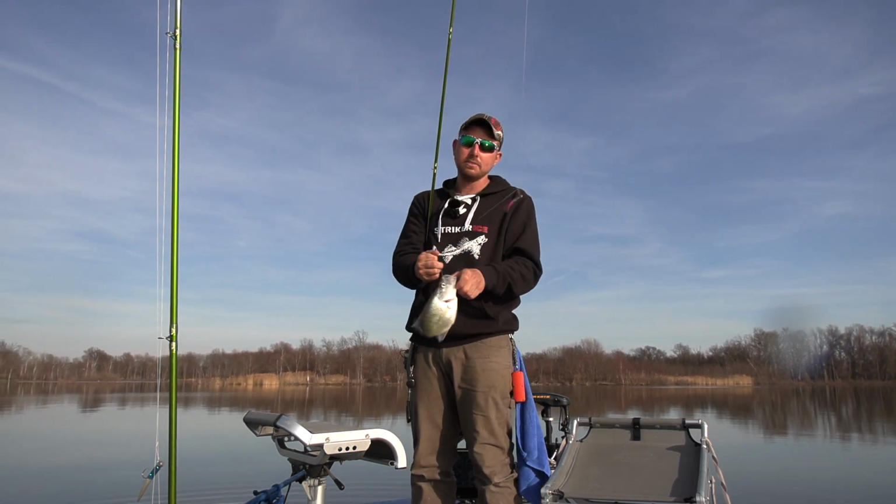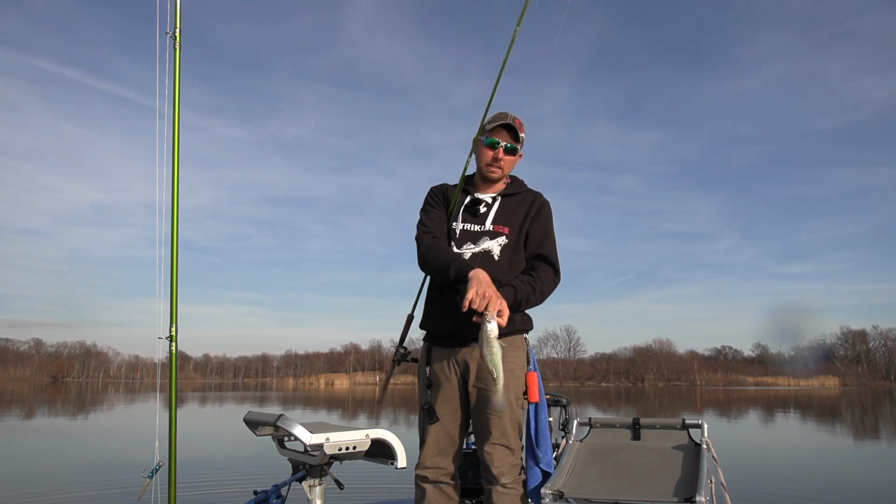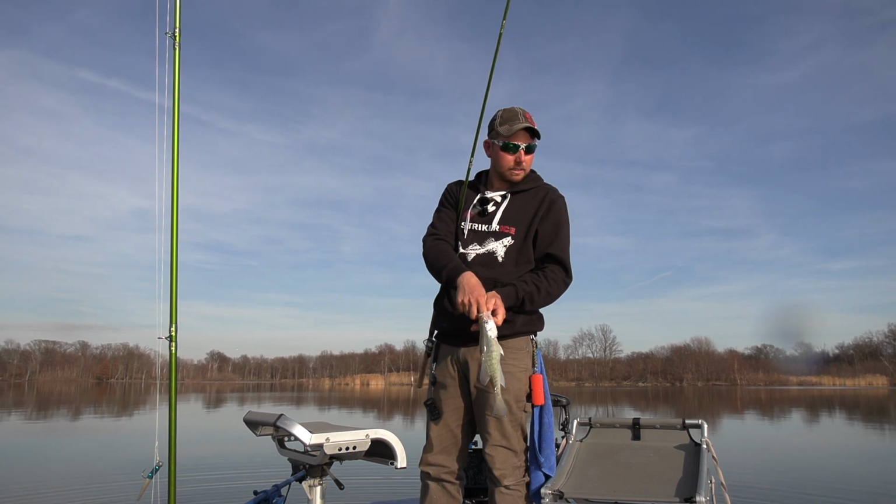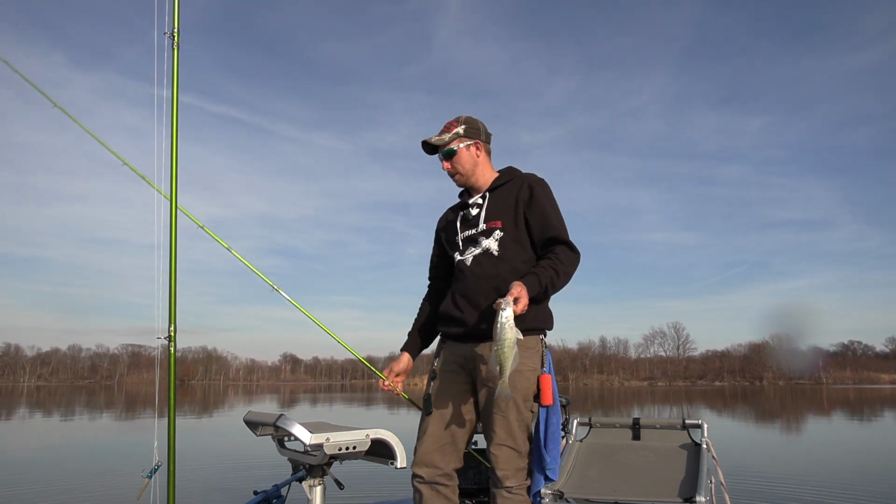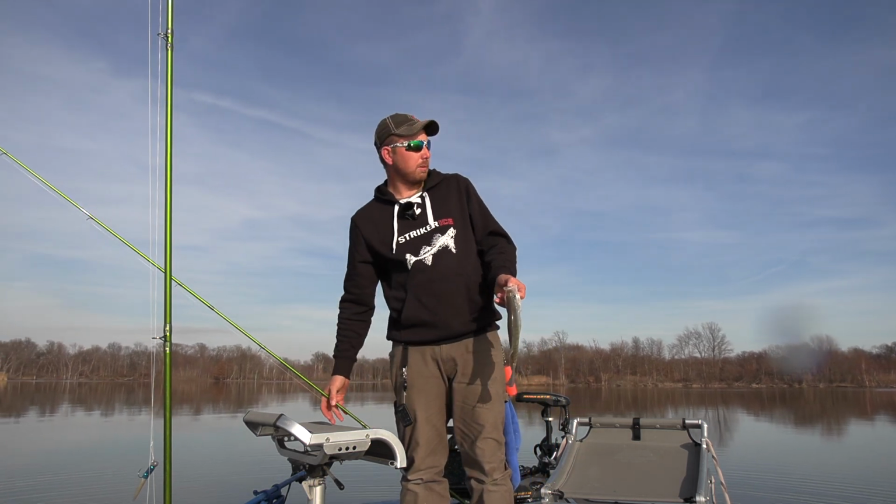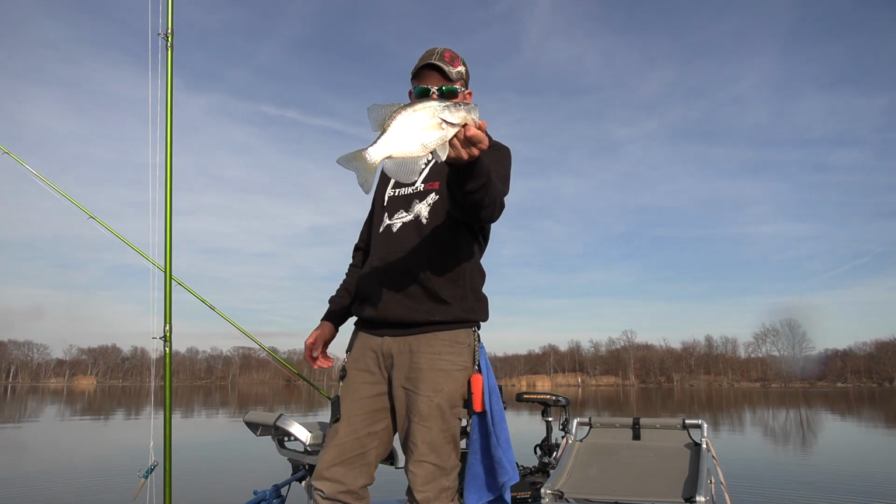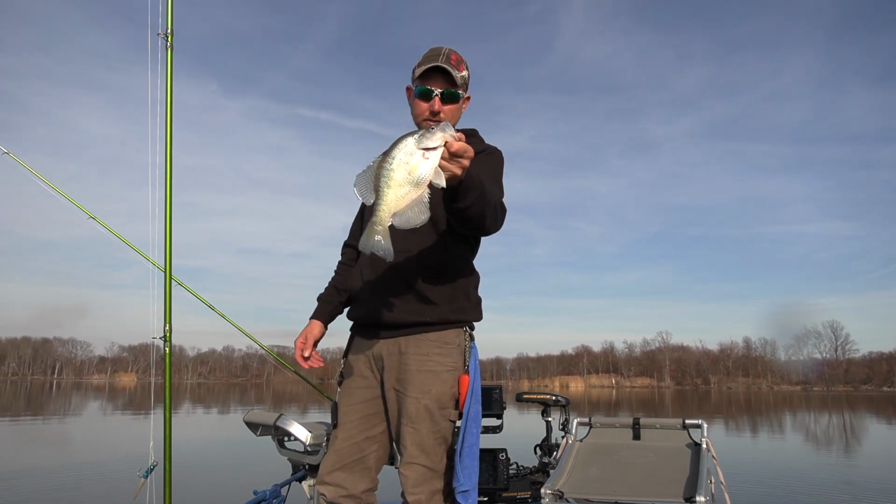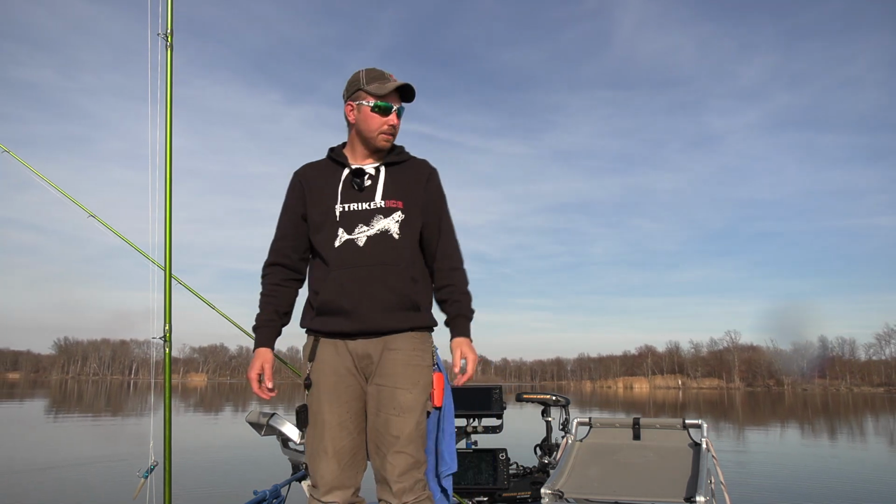Nice, nice fish. So anyway, guys, moral of today's trip is don't be afraid to change. Don't be afraid to move. I made probably about a 2 or 3 mile move down this lake, trying to find, look at that nice fish. I mean, that's a 12.5-inch fish. It's a good fish there. Good fish. We're gonna throw them back.